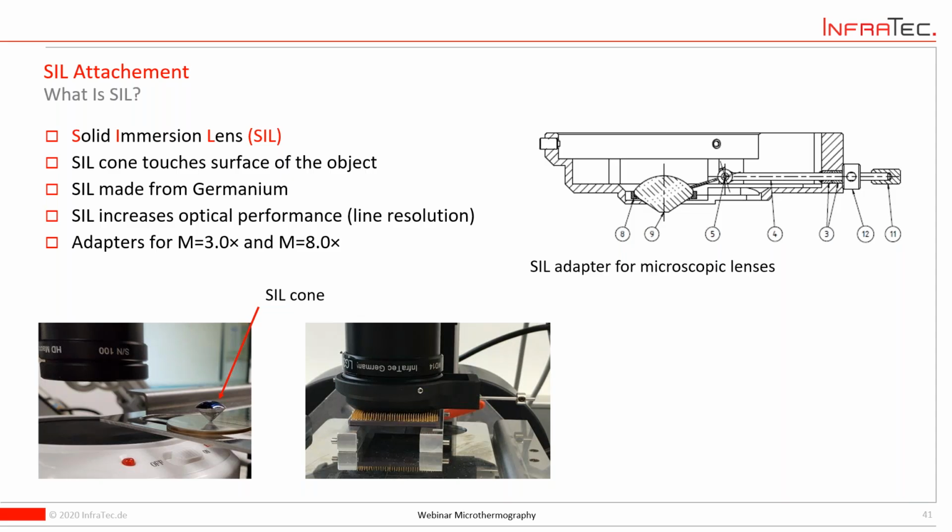can we use an IR viewport, for instance, a kind of window. Sapphire, for instance, is a good material because it withstands temperature, it withstands mechanical load quite nicely, but luckily it's also transparent in the IR and the midwave especially.